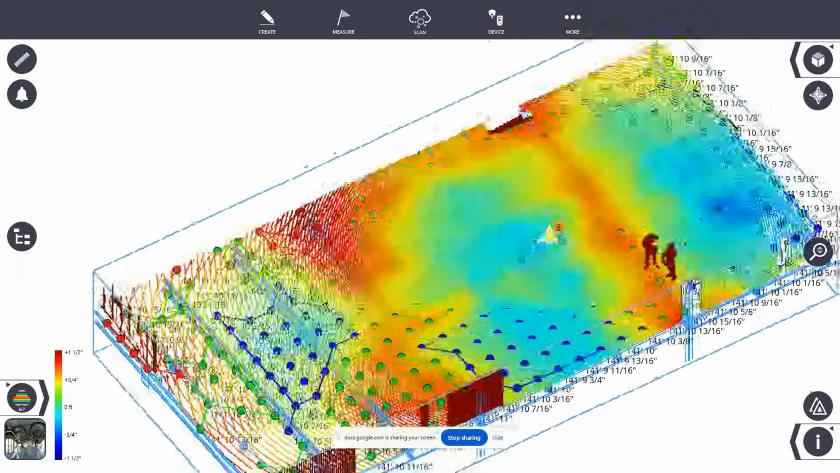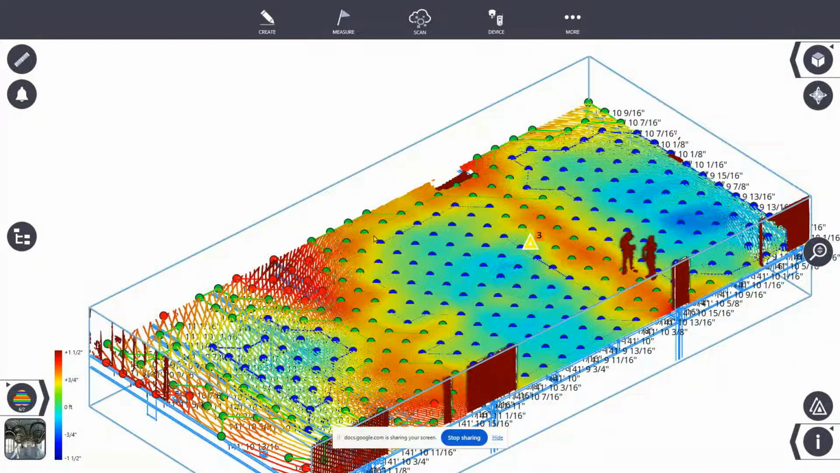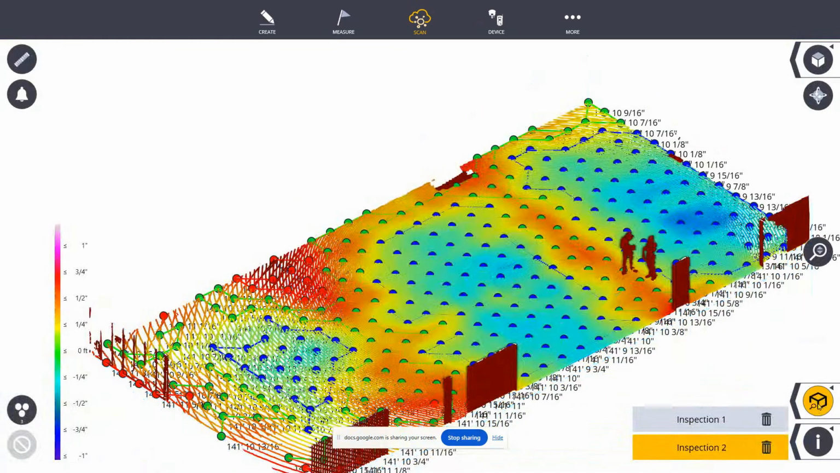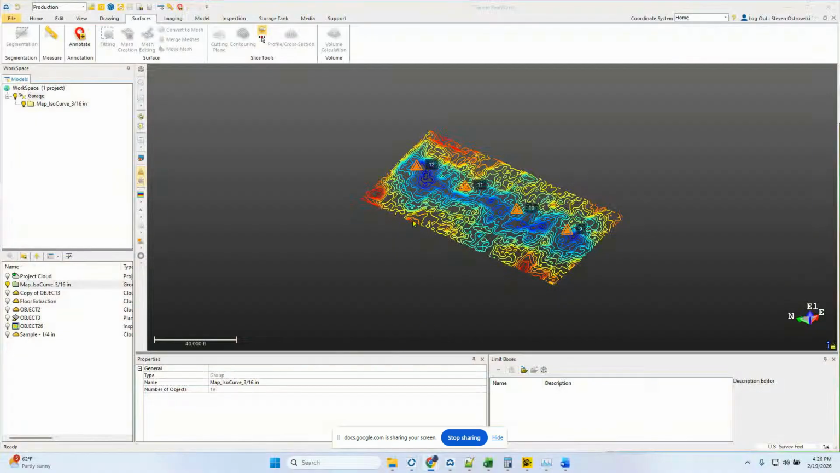Hey, this connected construction tip is about finding the flatness of a floor, regardless of levelness, with an X9 laser scanner. Instead of using Field Link, which you can kind of do this with a user-defined plane inspection, we're going to show how to do it in RealWorks because there are a few more tools there. We also have another video on user-defined planes that you can review.